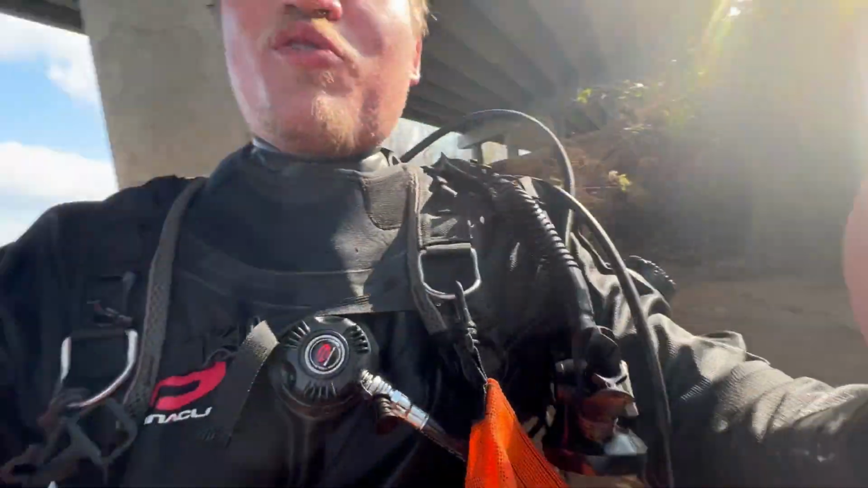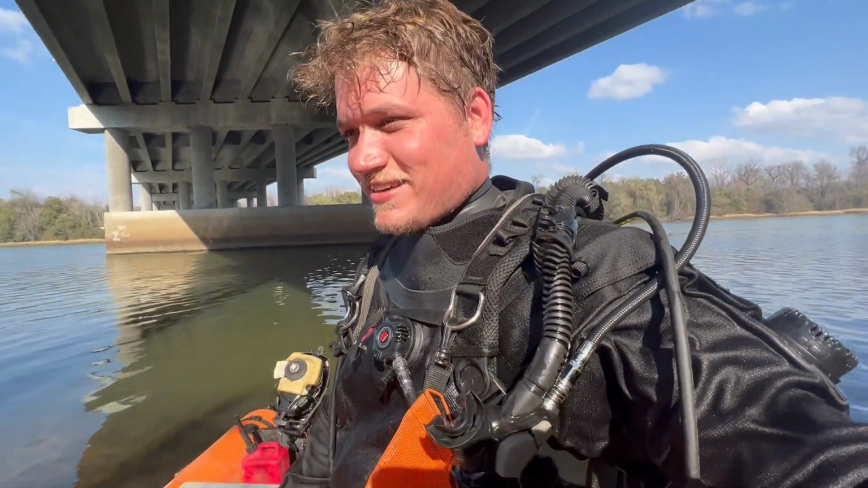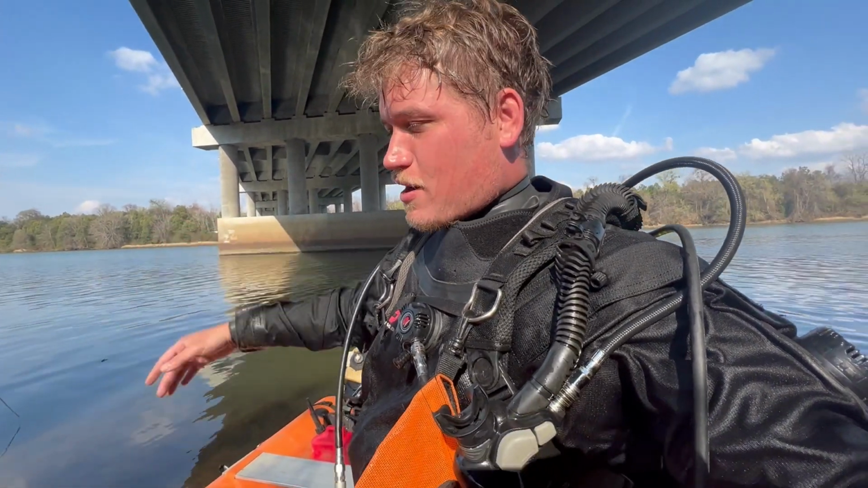But I was over on the far side. I made it all the way across. There's really no rocky areas. Found out it's just all sand. Visibility was pretty bad until I got up here, up in the sunlight. Then it cleared up, but it's still all sand.